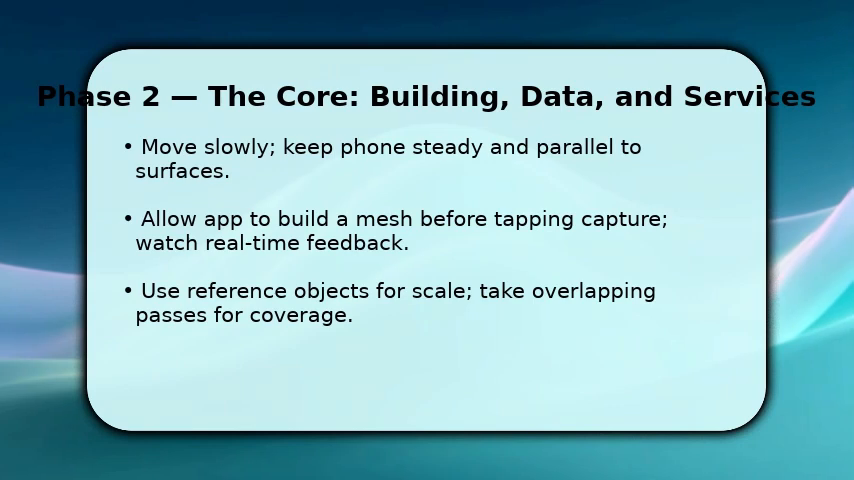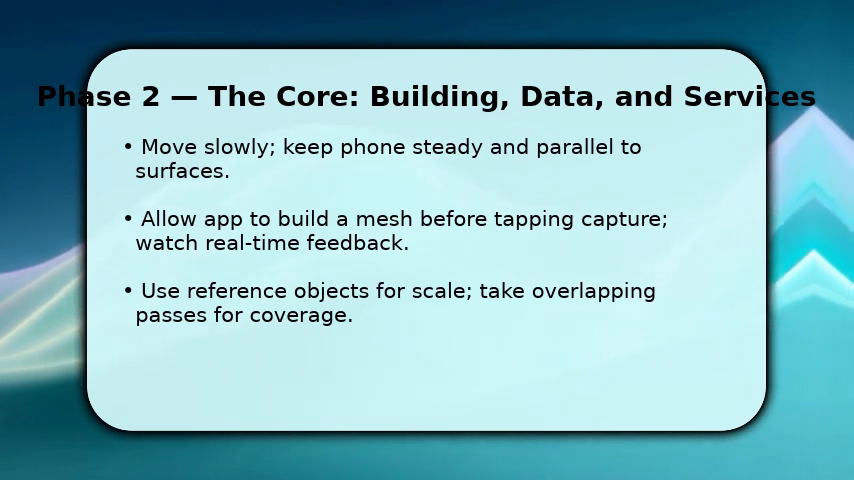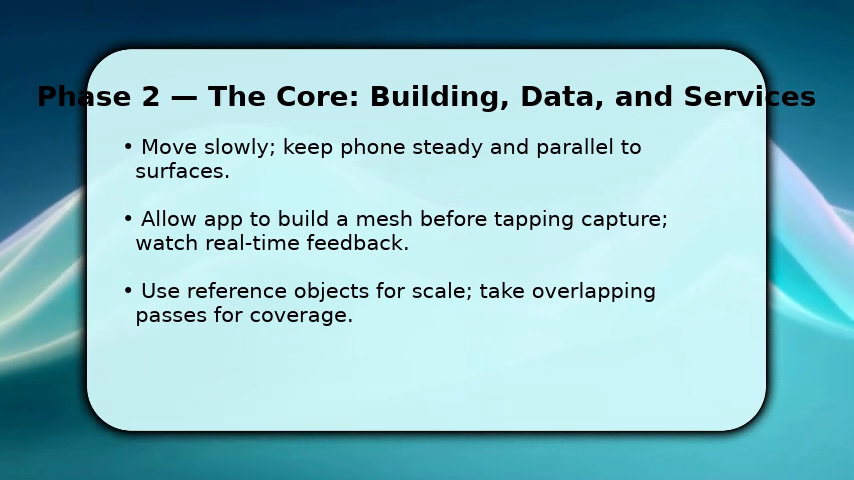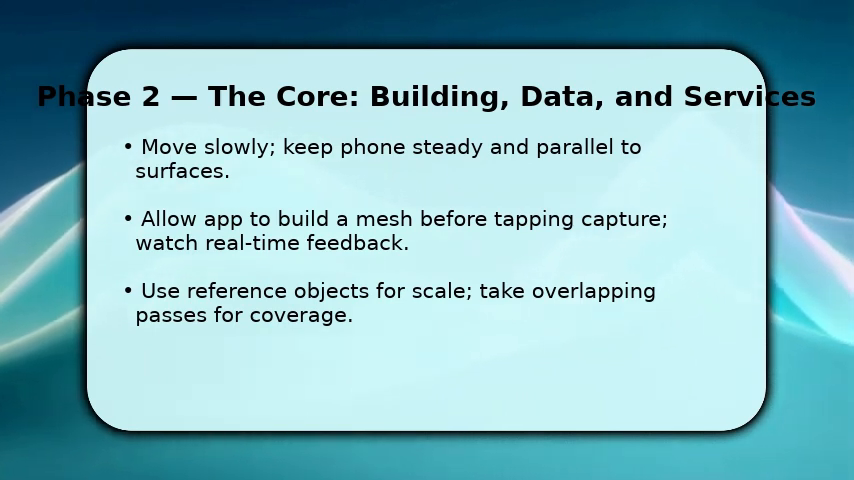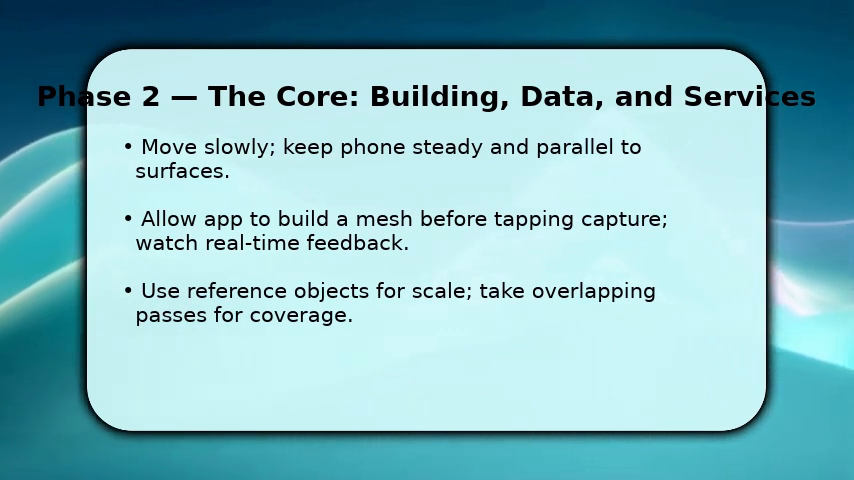Now you sweep the scene methodically, moving slowly and keeping the phone parallel to walls and floors, since Lidar needs consistent angles to merge depth points. As you scan, watch the app's mesh or point cloud. Wait until it fills gaps before you stop a pass, because the algorithm fuses frames to improve accuracy.